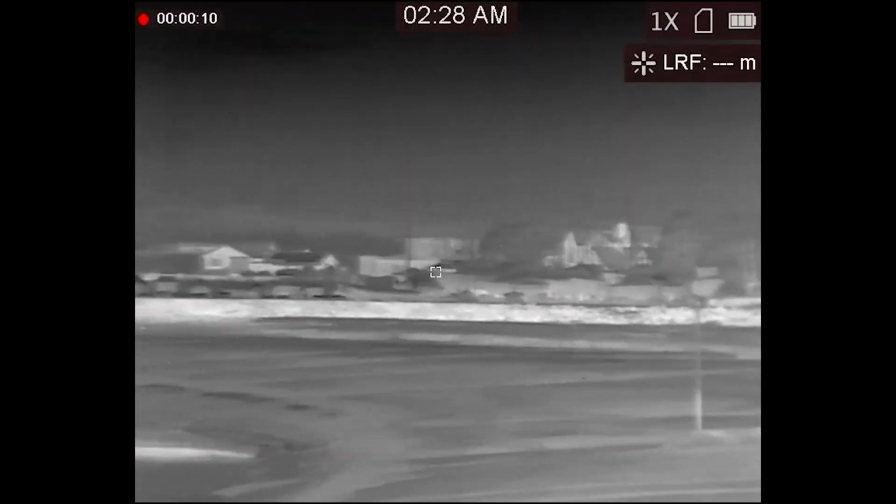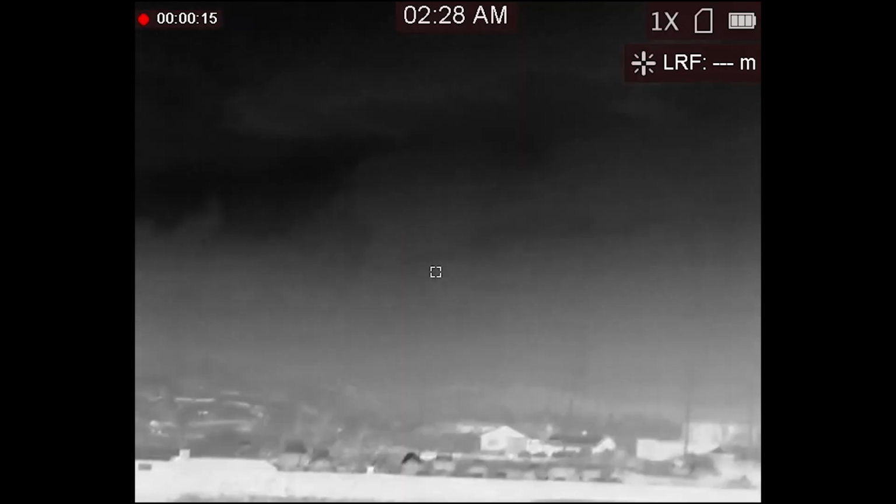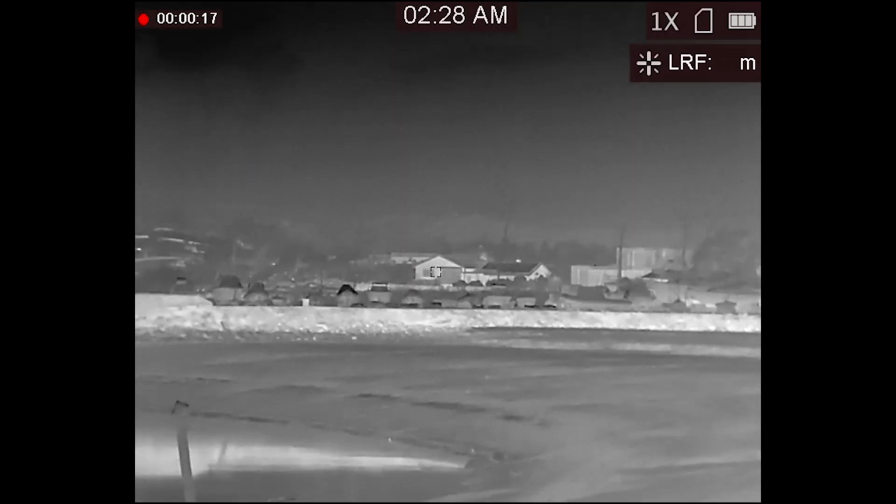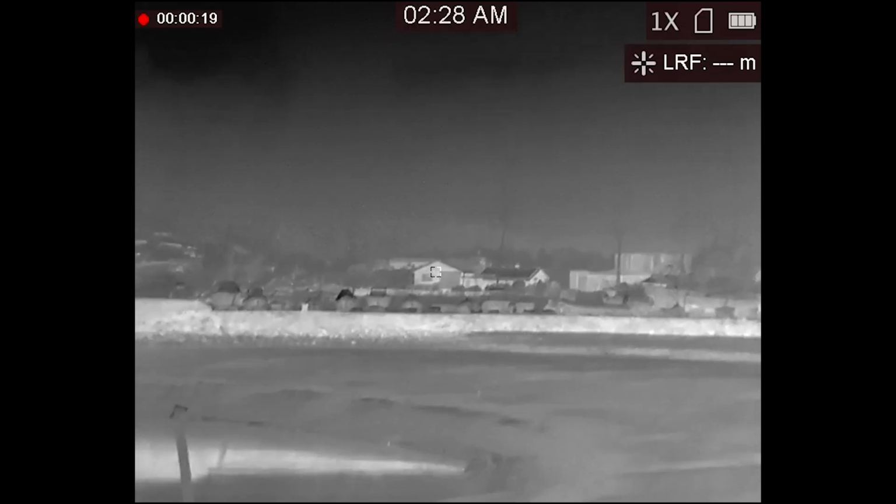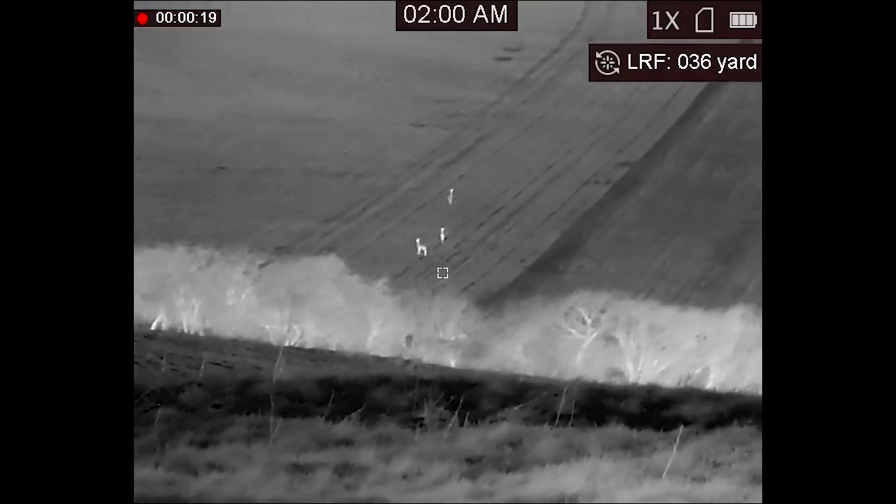I just filmed around the marina and the docks here. This was about 600 metres away, just to see the detail you get with it. So you'll see some footage where we pan through and then look at some birds. We're picking up birds on the coast here, as well as some deer in the woods.